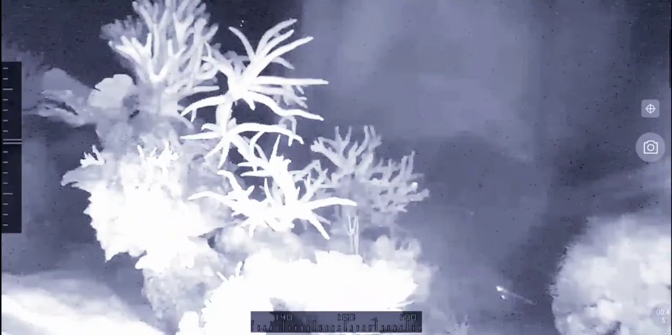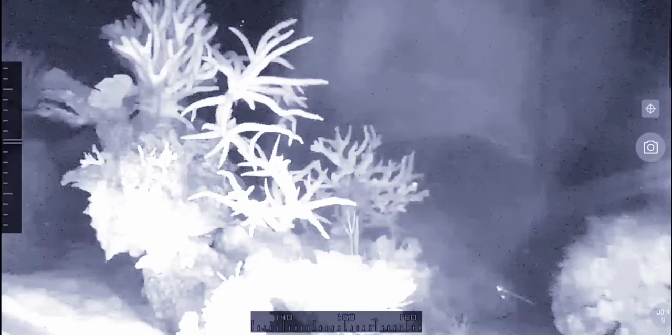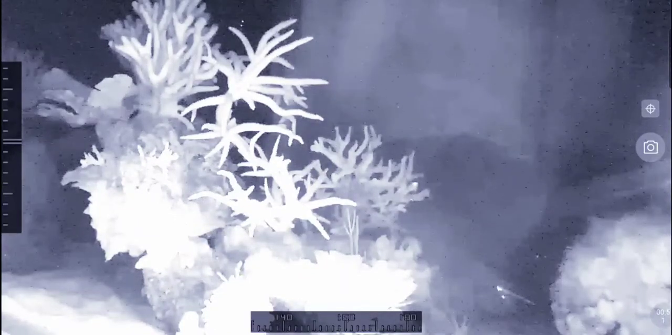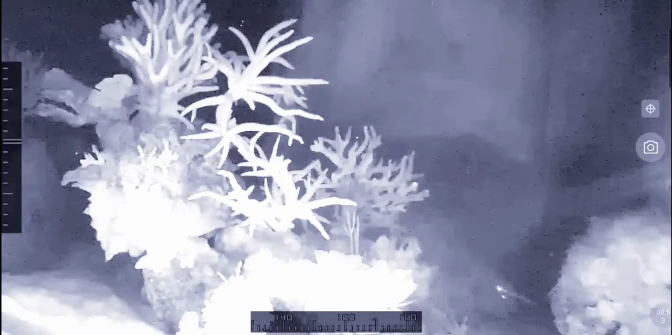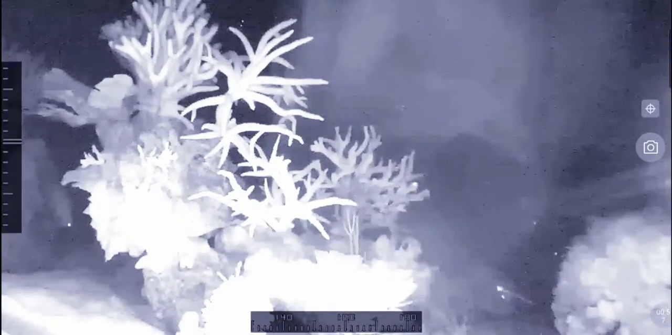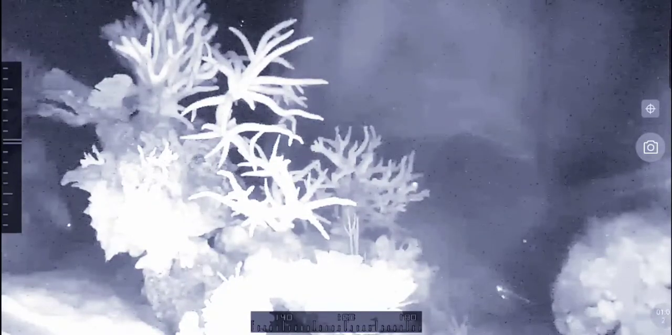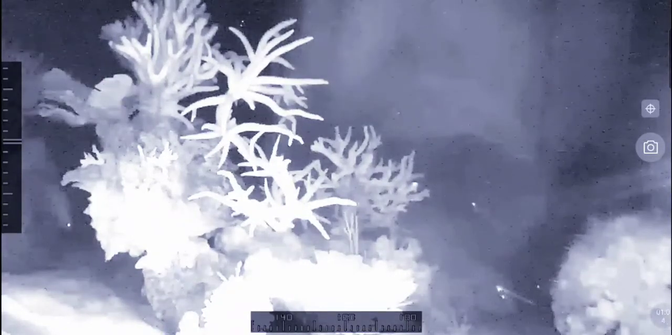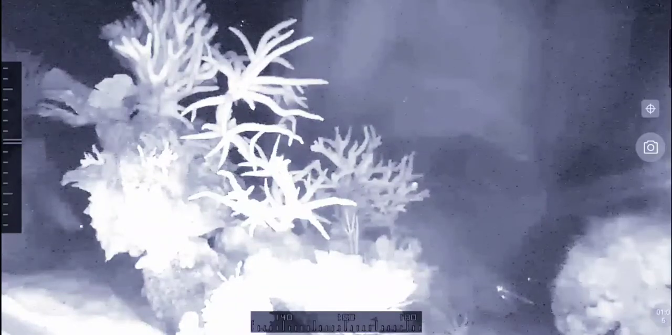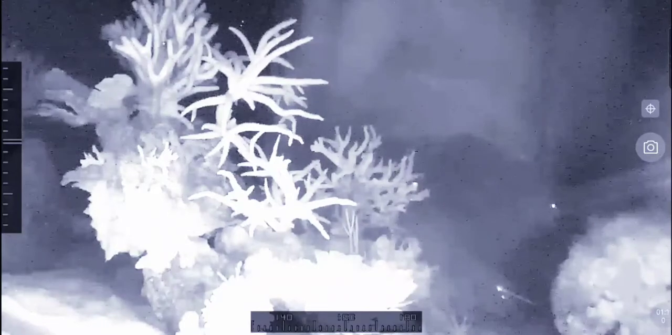You can see it coming in and out from behind a coral, an encrusting Montipora. And the angel, it's the female angel, and I think she spends the whole night there, going up and down the whole night. It's quite stressful to think about it. The marine betta just picked on the left and is moving away.